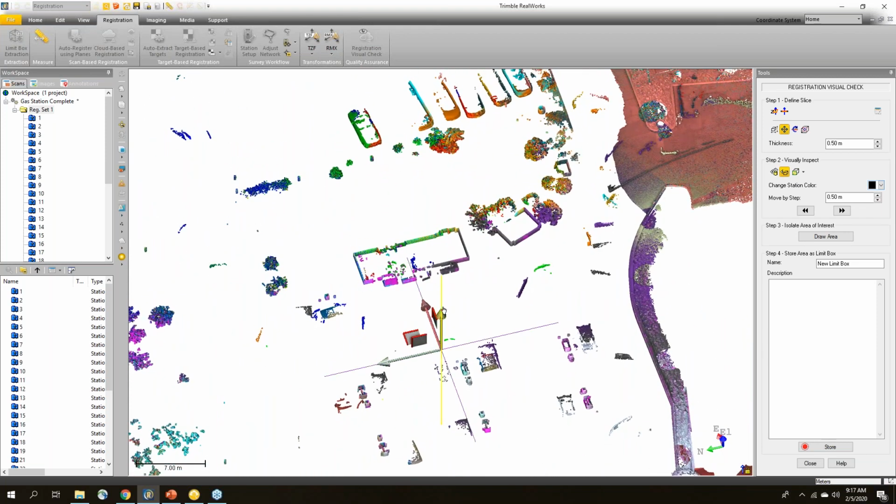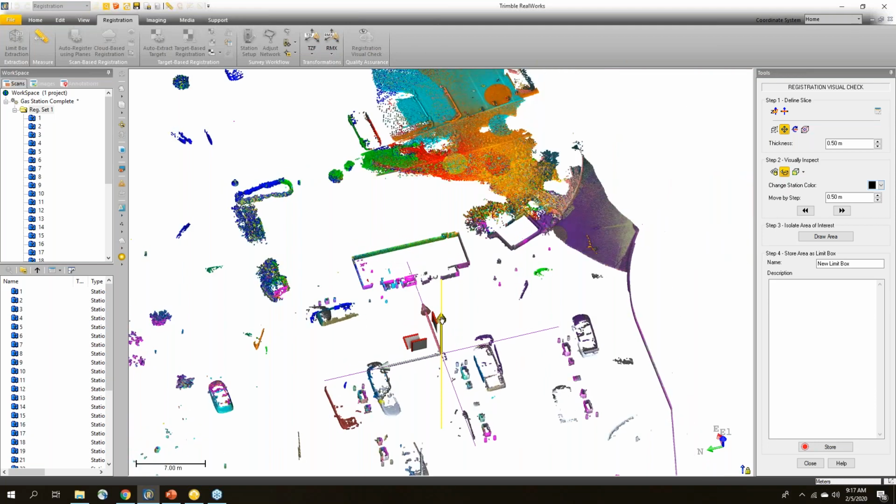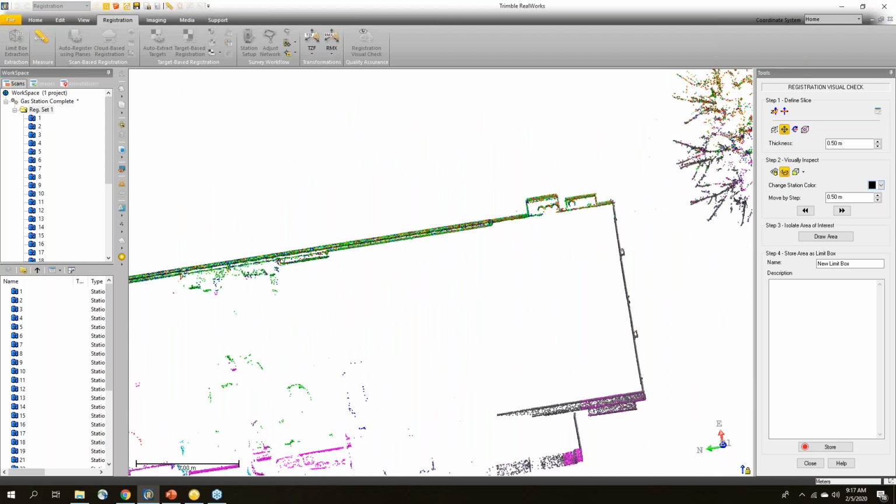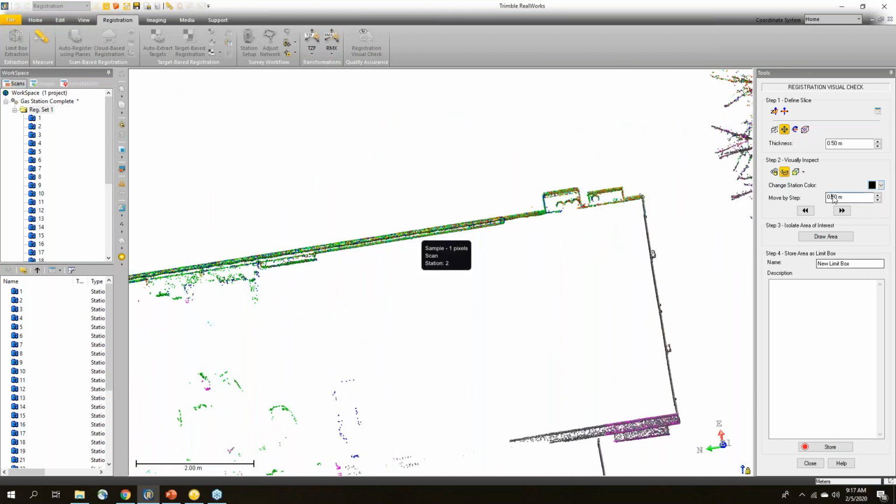Now I can move this slice up and down through the project to see different areas. And then I just want to come and look at the point clouds to make sure that they're aligning. Now this is a pretty big slice. I'm going to make this a little bit thinner. Oops, I closed my tool. Sorry about that.